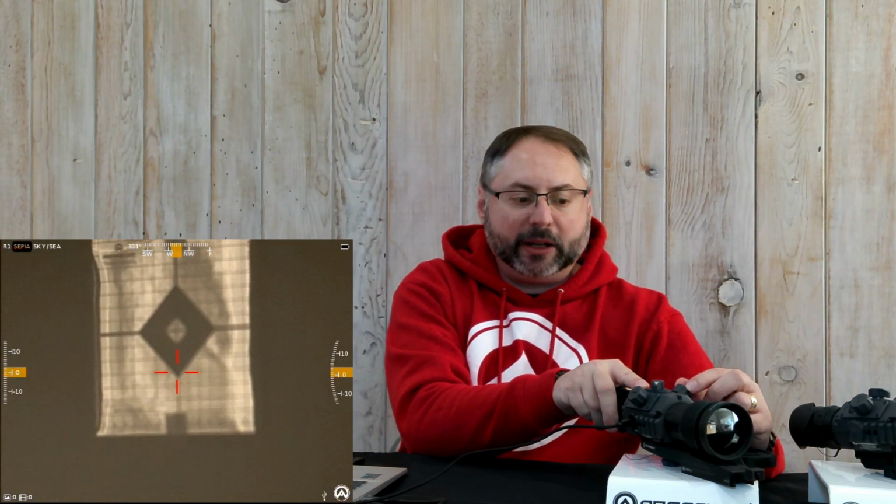Now, when you press once on the turret, you get to manipulate the various other settings, which are, for instance, indoors, sky and sea, depending on different weather conditions. So toggling between the two is very easy by pressing lightly on the left turret and then turning the turret to select the type of palette you want. By clicking on the turret, you could select the various enhancement settings.